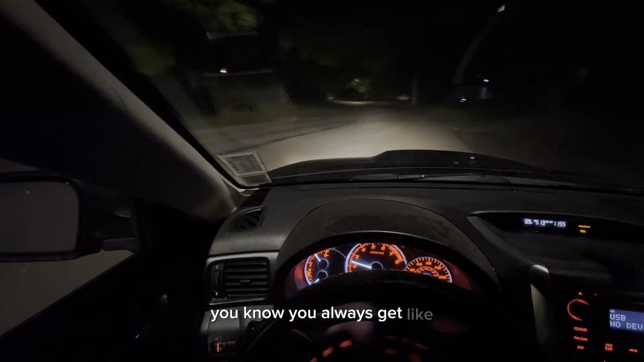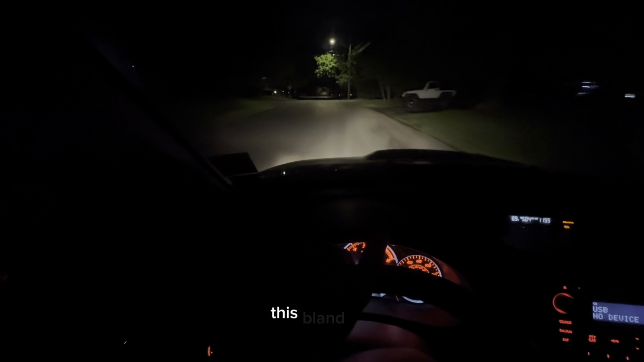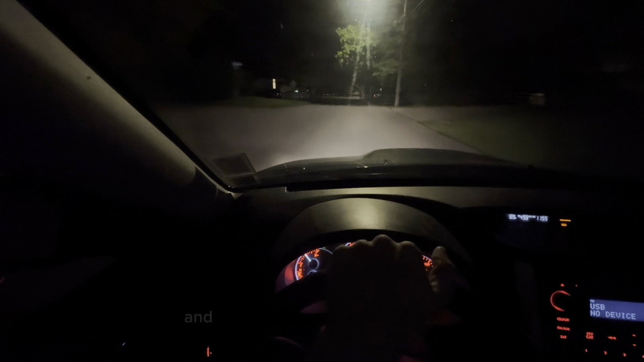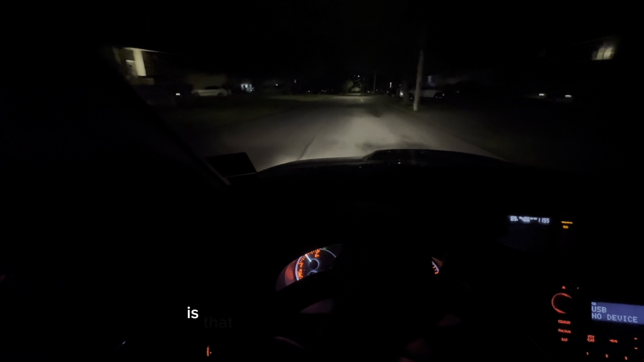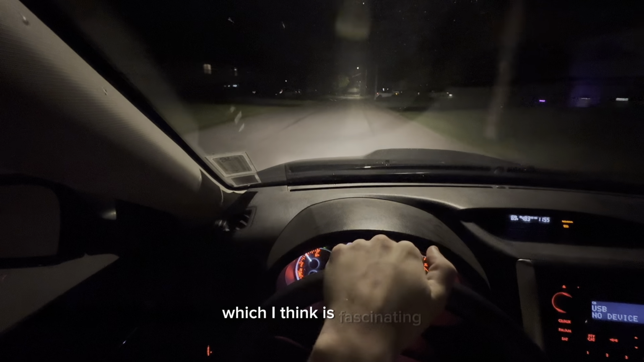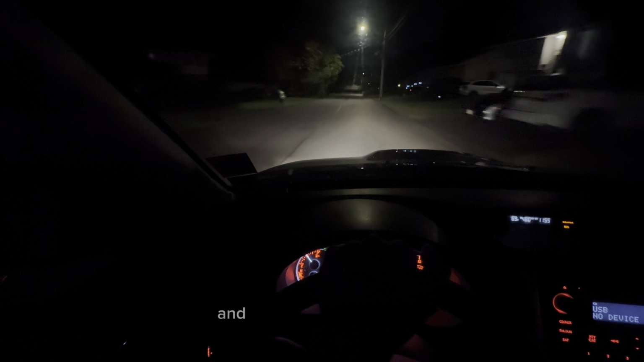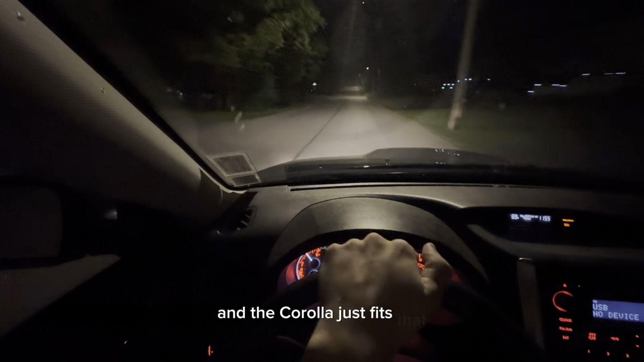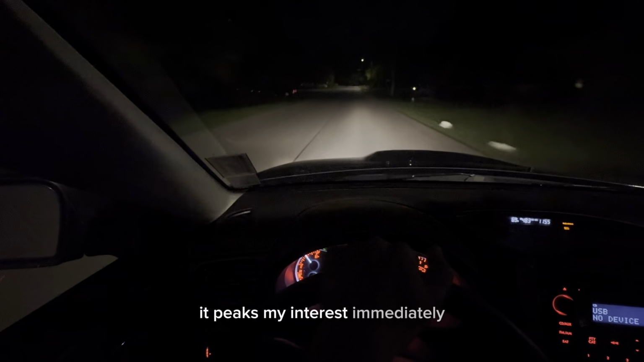You always get the regular Corolla, the one that's just bland. And the nice thing about this Corolla, the new one anyways, is that it has a 3-cylinder engine, which I think is fascinating. And I'm big into the rally scene, and the Corolla just fits that whole criteria. It piques my interest immediately.